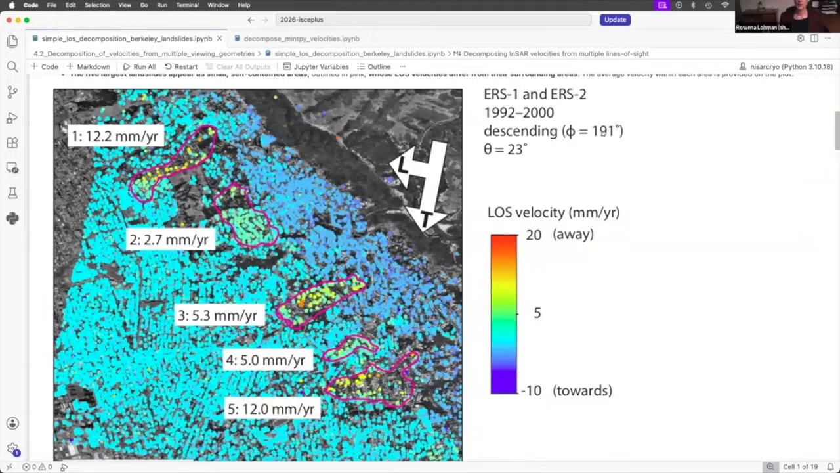And this 191 is the azimuth of this orbit in degrees from north, right? So you go all the way around to 180 and then past that a little bit to 191. The theta value here is the look angle, so this is 23 degrees. We're only using a single value for this entire area in this problem, but you'll see in the other notebook that you can be more complex about that if you want.